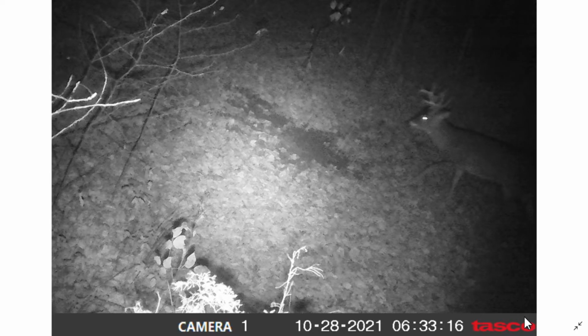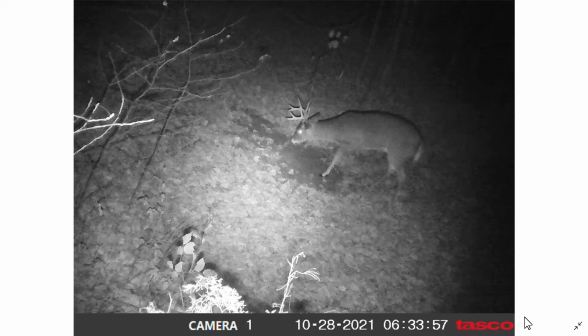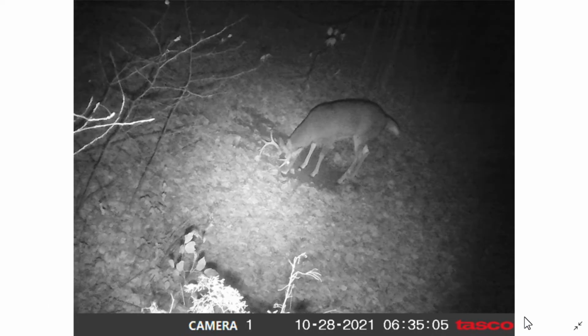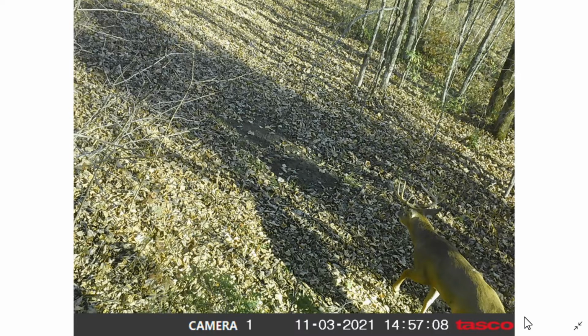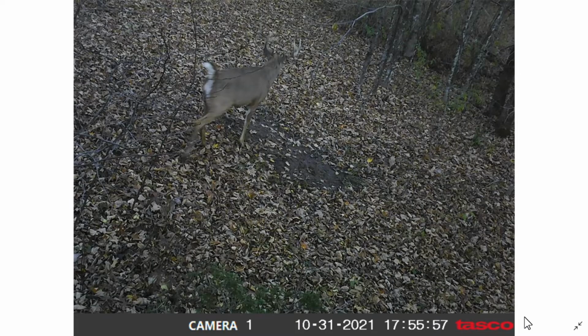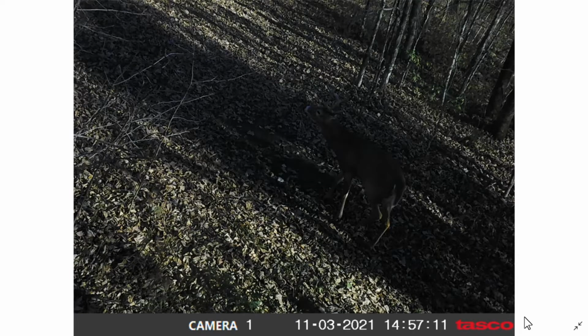Then got the rut time period. Got another pretty decent buck coming into the scrape in the morning, probably coming off that cornfield. And on Halloween in the evening, coming through, beginning of November, another really nice buck right there.